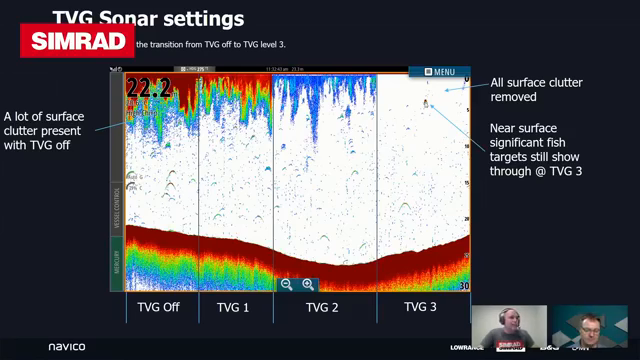And it won't get rid of, if there is a good sized target up close, you'll definitely still see it, even with a TVG value that's set relatively high. If you've got a nice quiet boat that doesn't have a lot of turbulence over the transducer, then you can just leave the TVG value down lower. But it's a great tool for cleaning up that surface clutter.